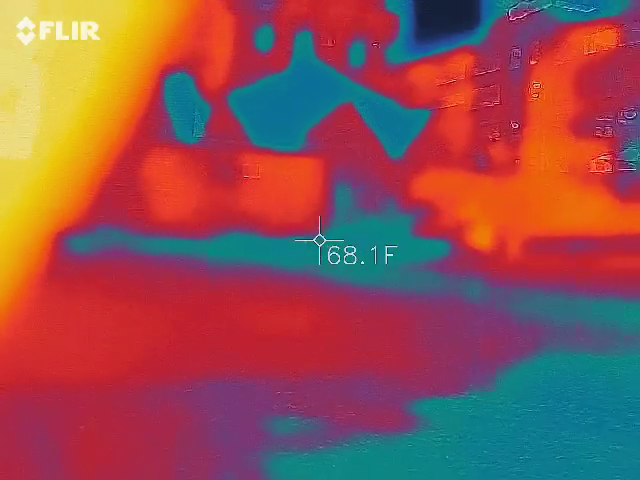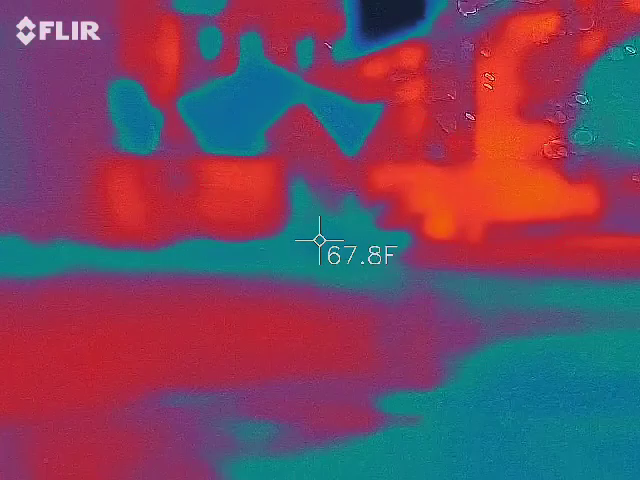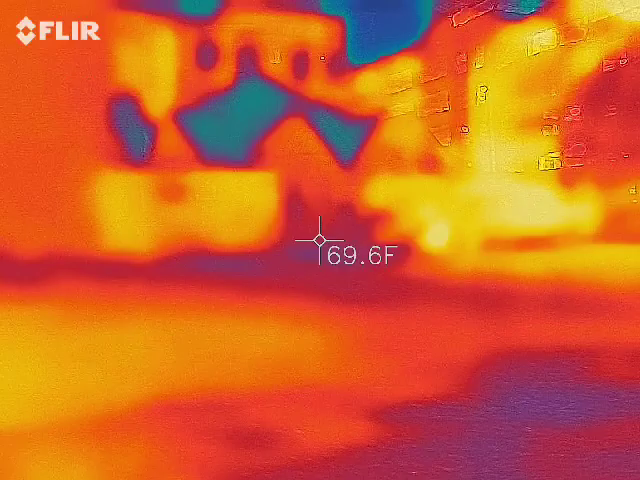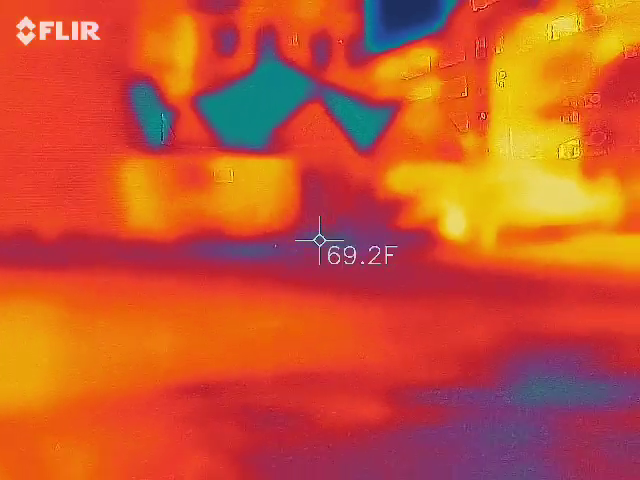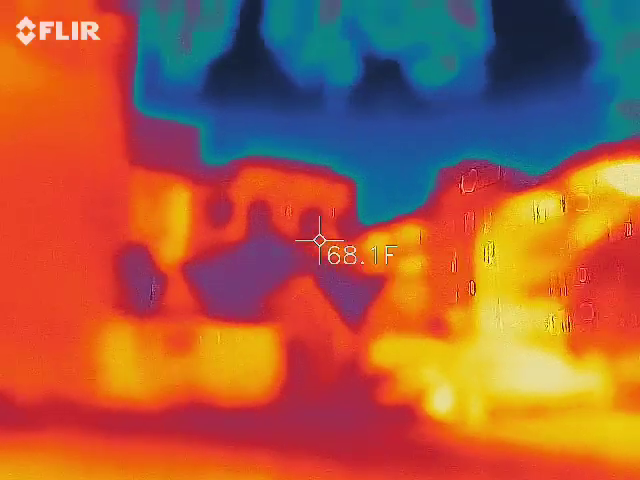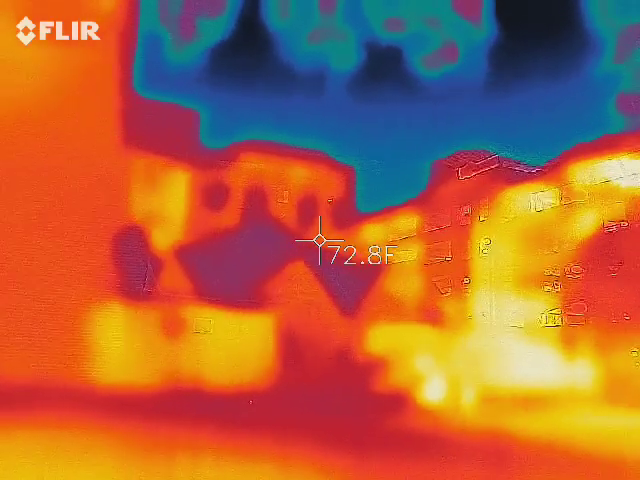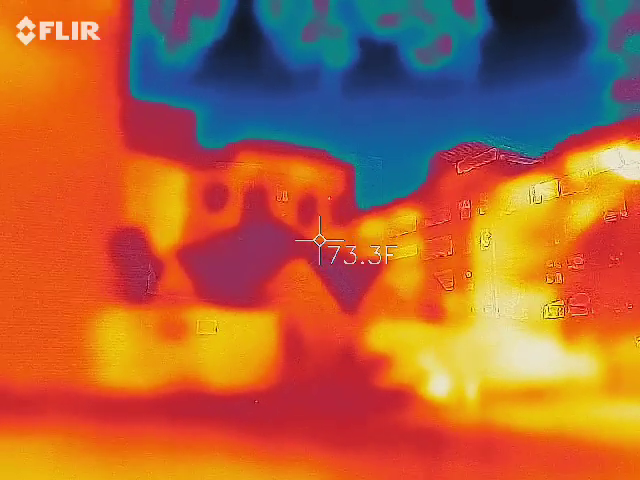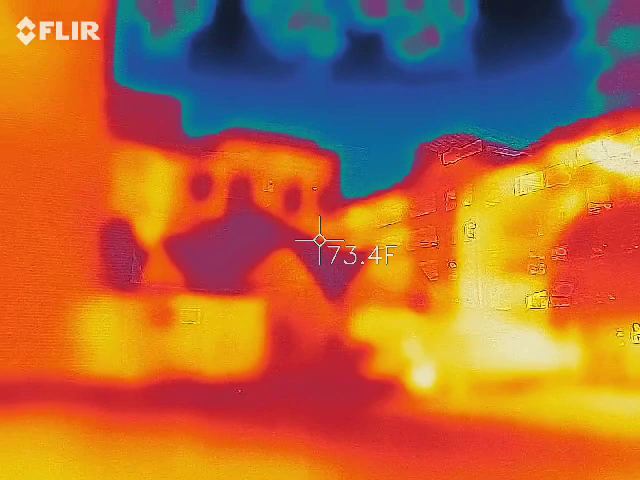Where am I? My radar is going cold now. Dude, an hour and 30 minutes.